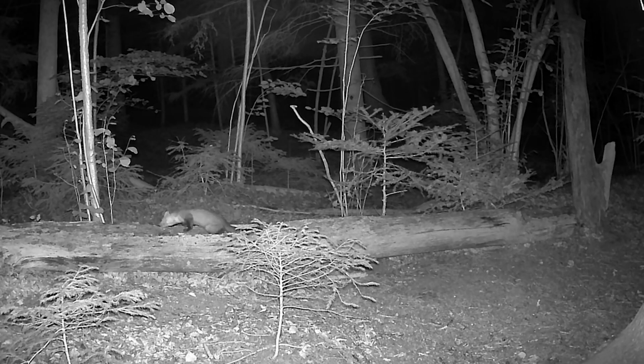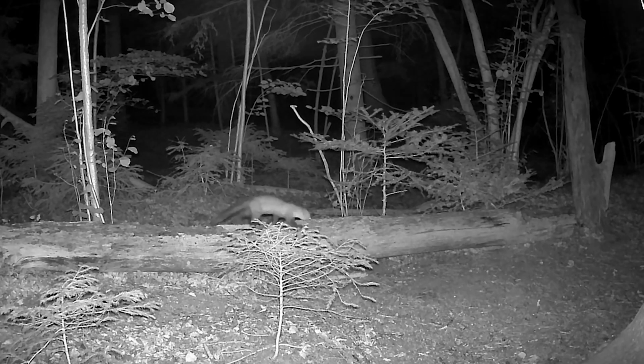Now look at this unique footage, a marten descending to the ground. Note the anatomical marvel. Her feet can rotate almost 180 degrees. This unique feature allows her to easily descend a tree trunk headfirst, just like a common squirrel. On the ground, the marten moves with characteristic leaps.